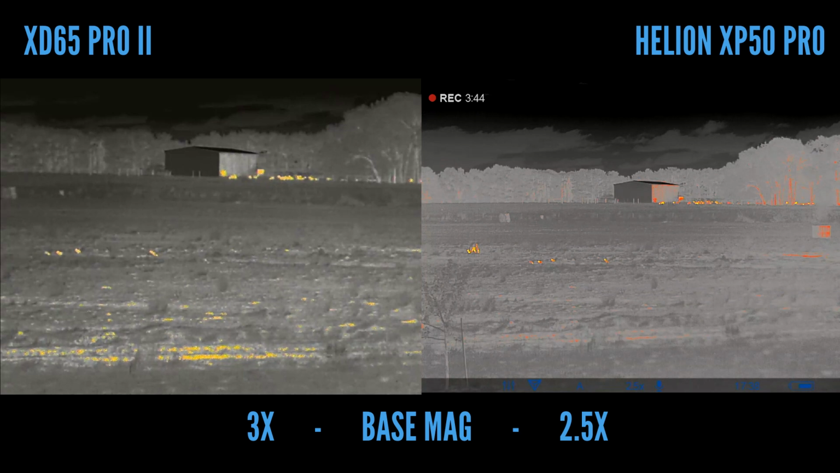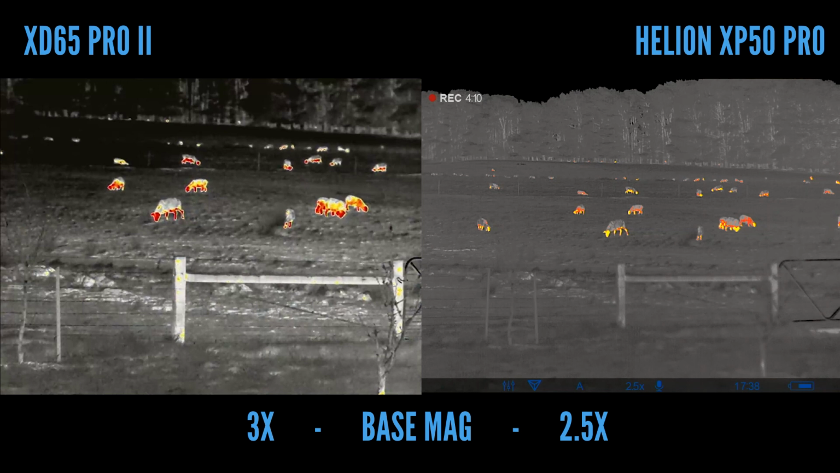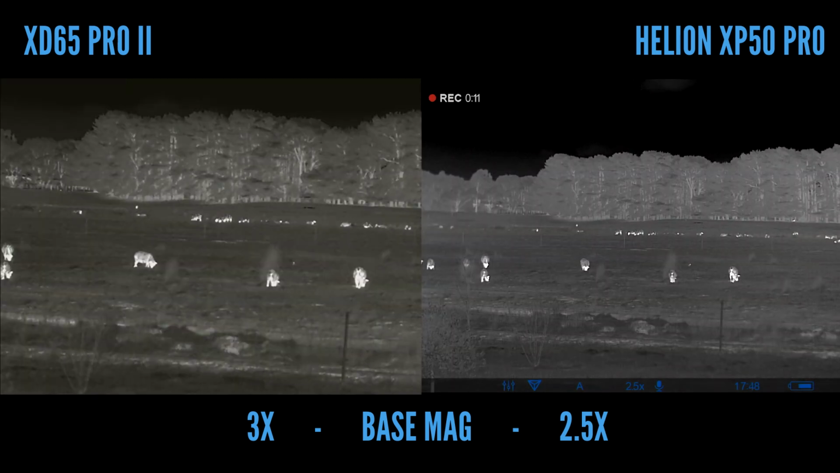So, distances, basic animals, some buildings and some other stuff. But what you do with the two scopes at the exact same time, in the exact same conditions, to show you exactly what they are and how they compare. Now, I'm actually pretty impressed with this little fella from Nitek. He does hold his own, which I must say is pretty good bang for your buck.